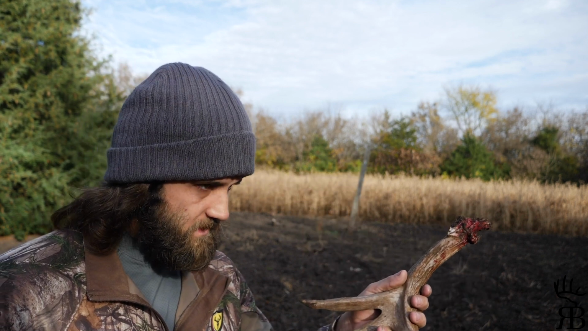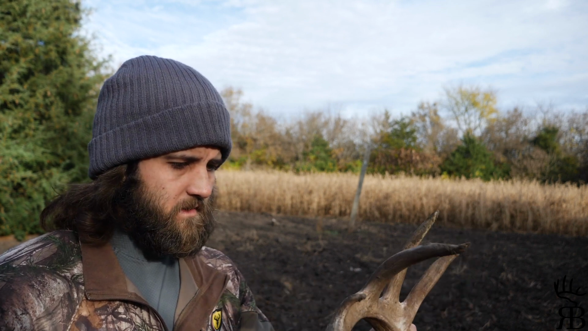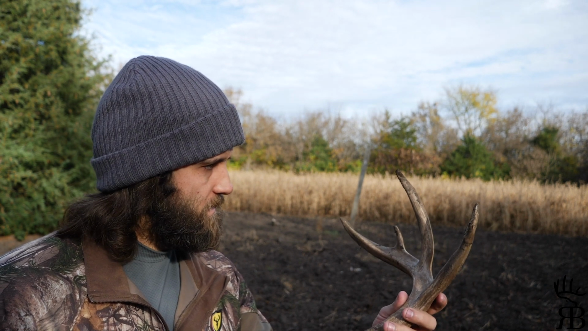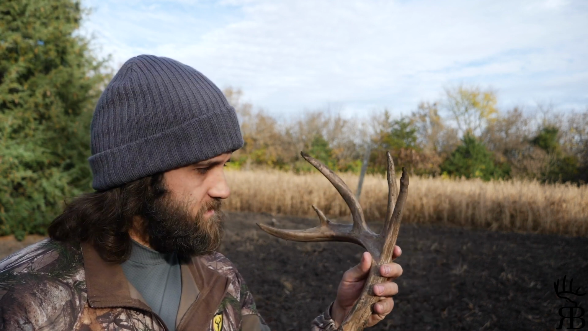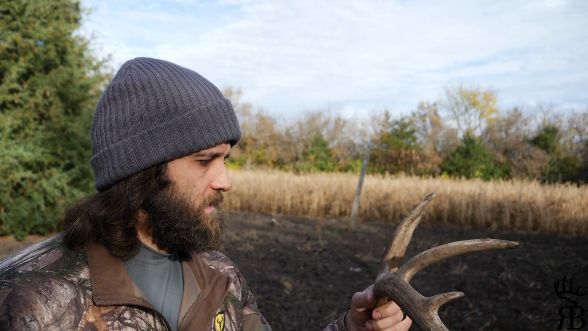But we did see more pictures of that buck. I just can't imagine how that buck's gonna look right now. That is just crazy. Never seen anything like that. And this is a new buck. We haven't got pictures of this buck yet. I thought it was Caesar, but it's not. So that's the good news.